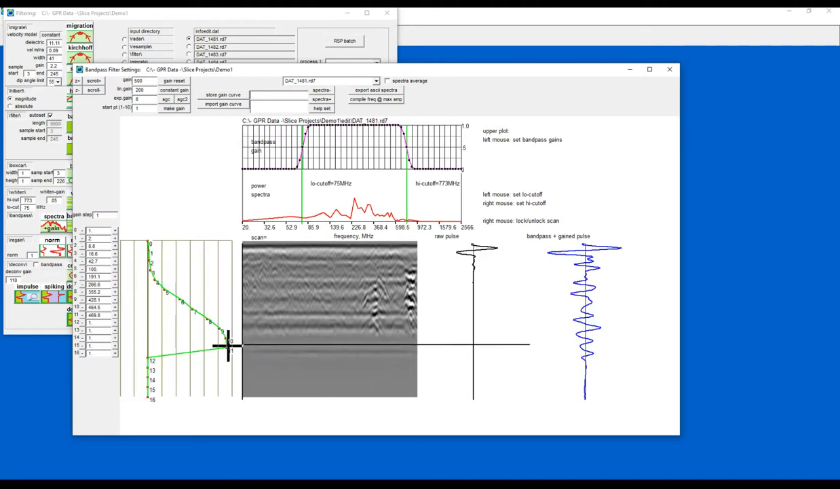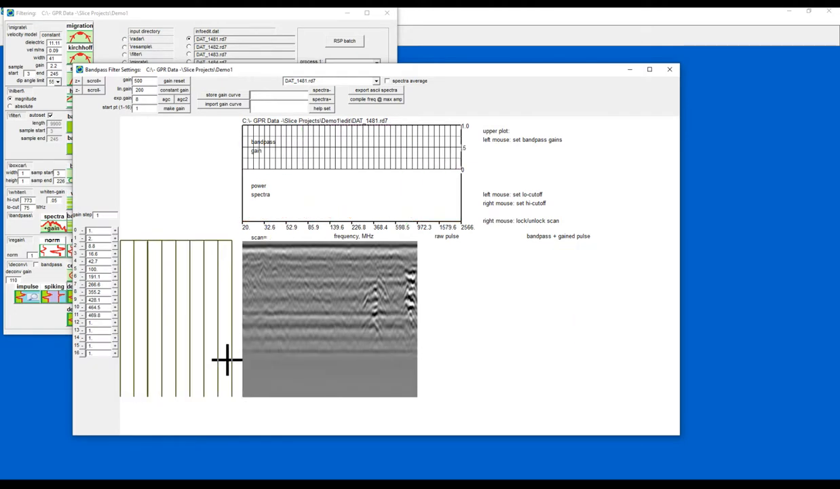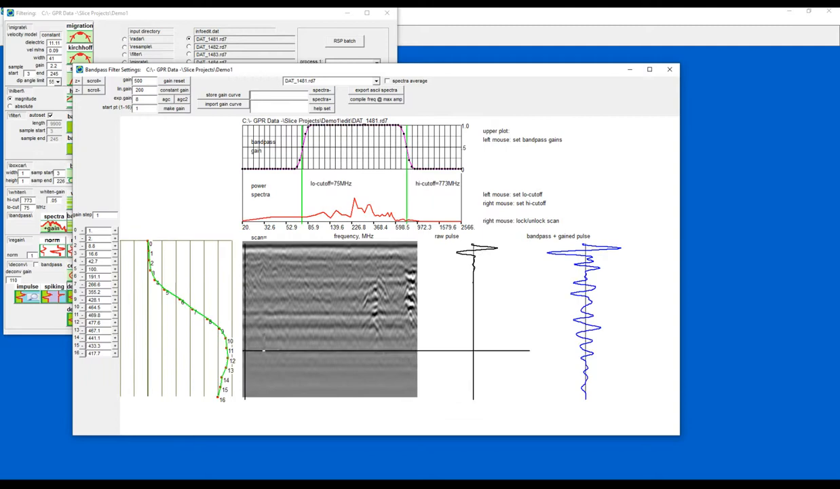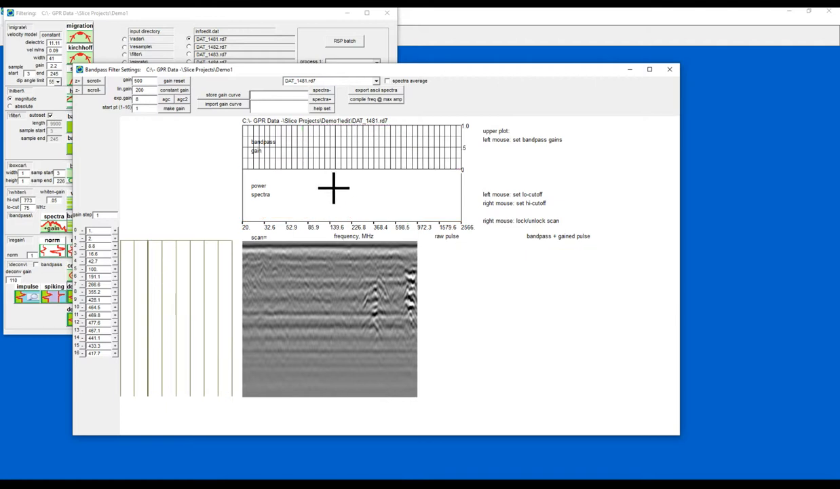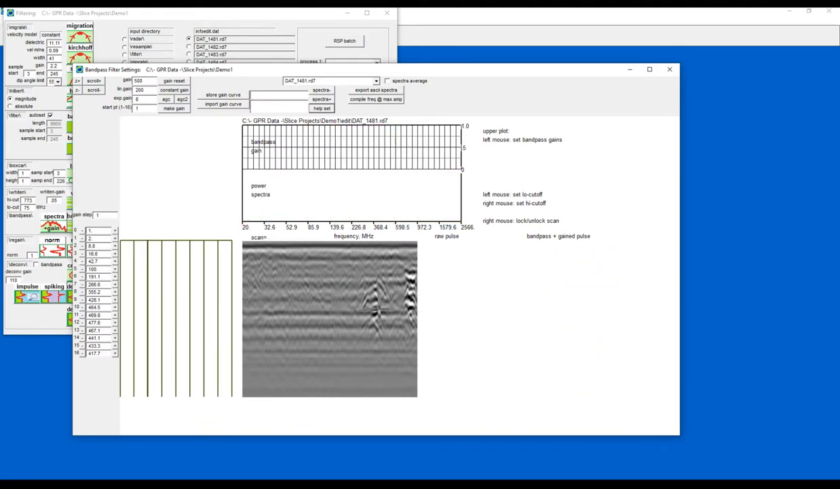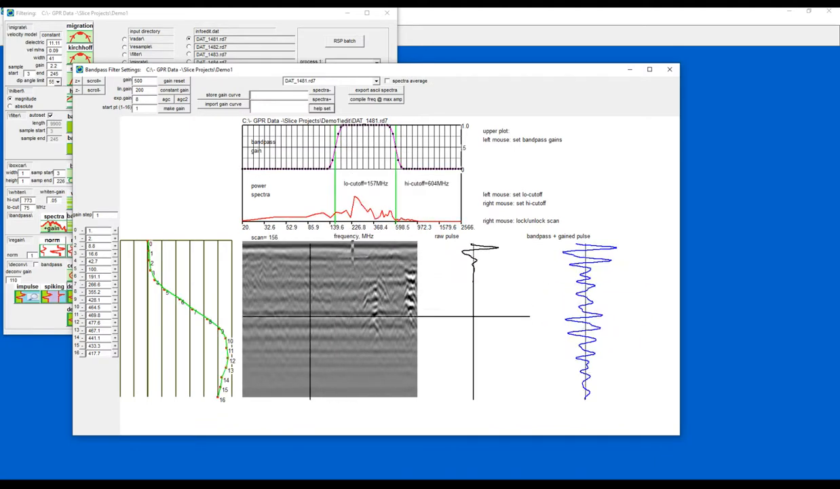And this really just depends on how confident you are, how well you know the site, how well you know your instrumentation, as to what kind of gain curve you decide to apply. So I'm just going to stick with that for the moment. I can edit my high and low cutoffs for the bandpass filter, and this will act in real time as the gain did.